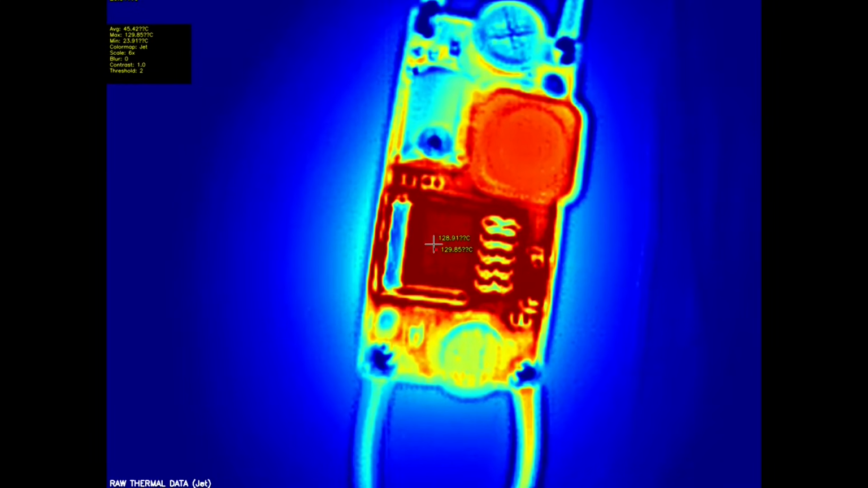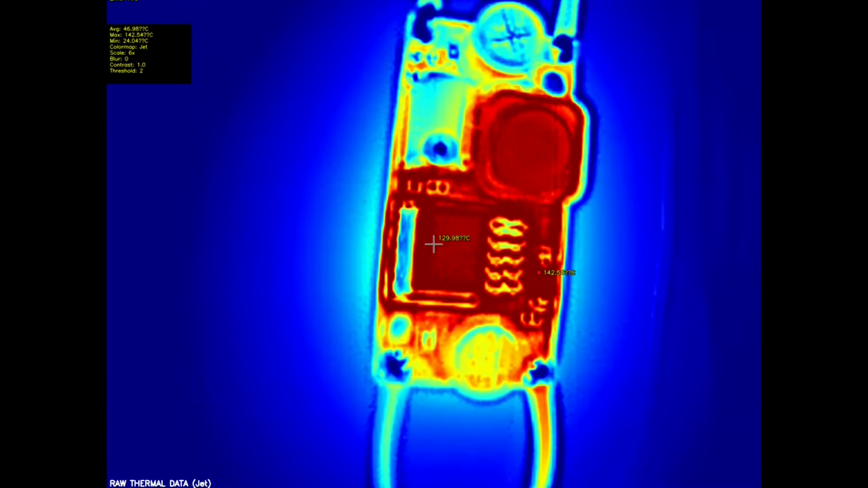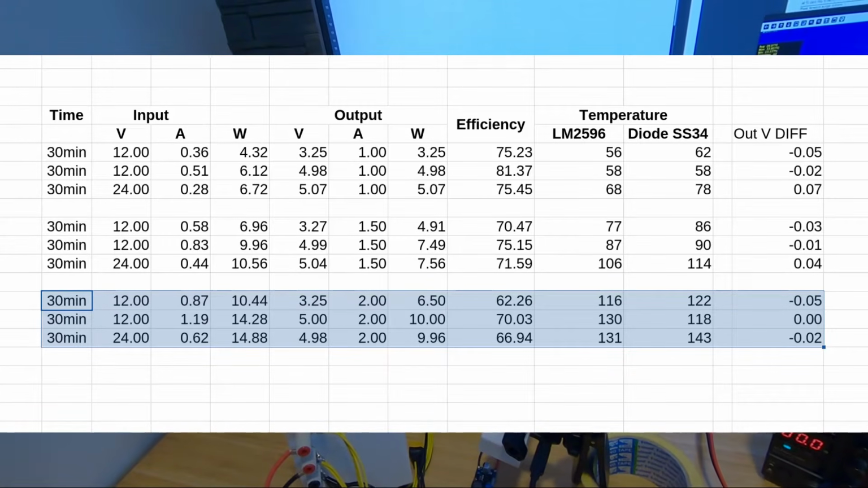From 24 to 5 volts, on the converter 131, and on the diode 143. So we exceeded the maximum junction temperature.